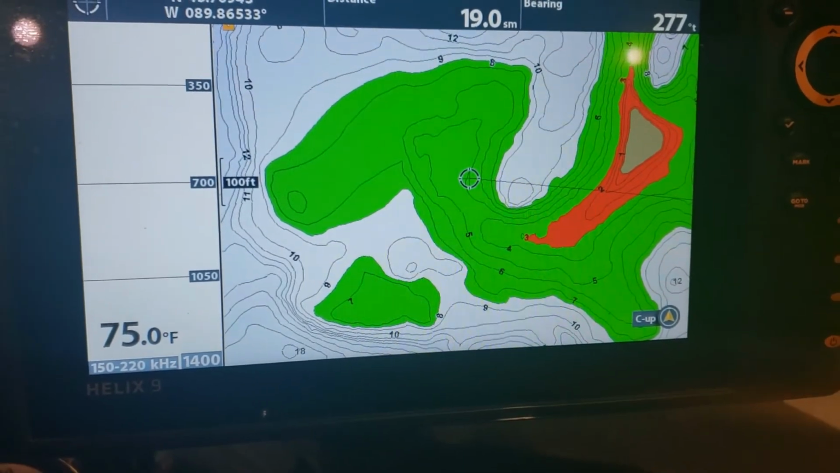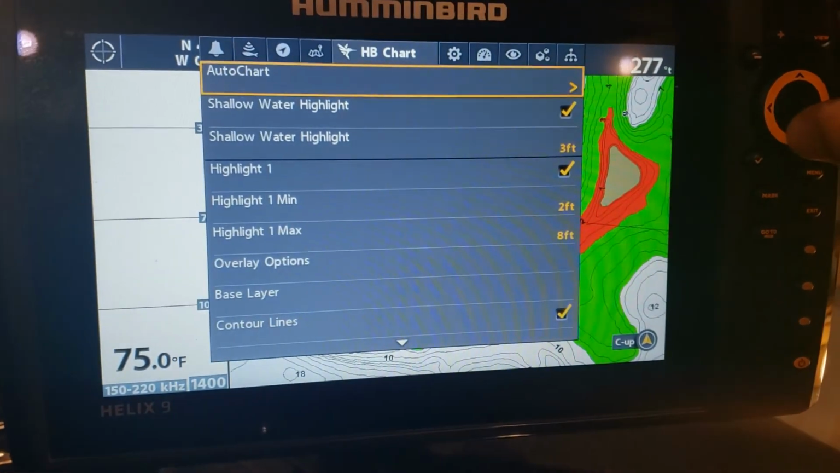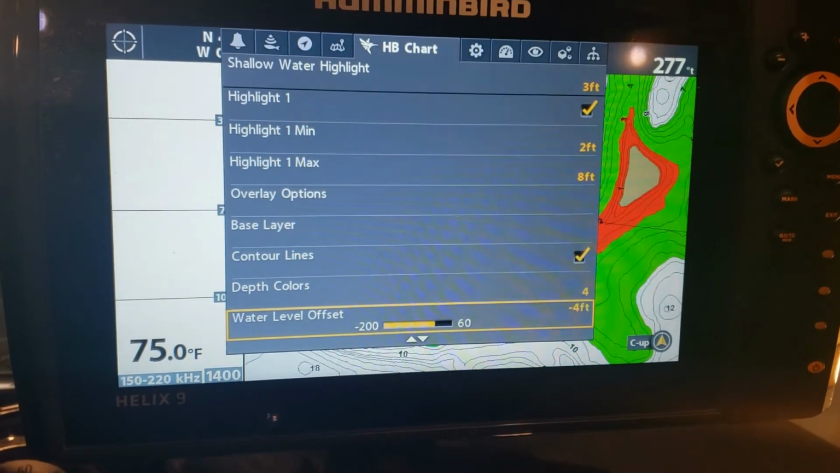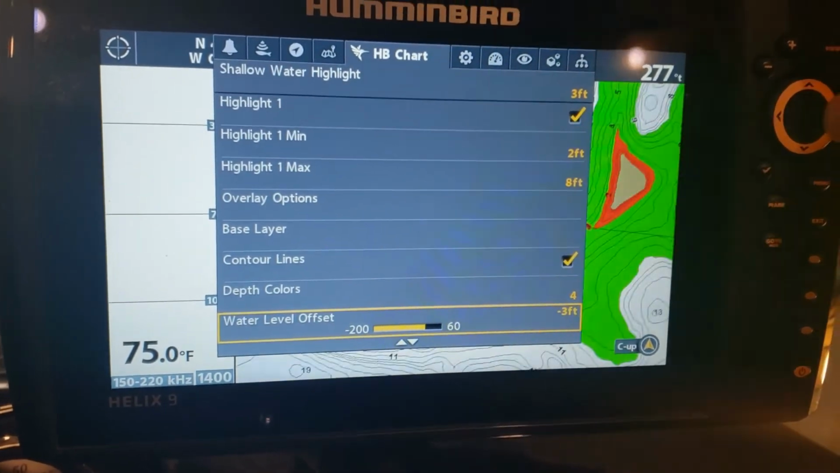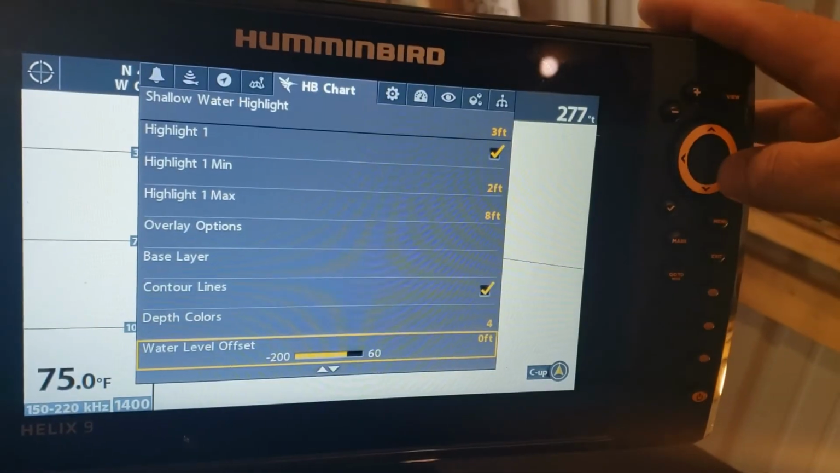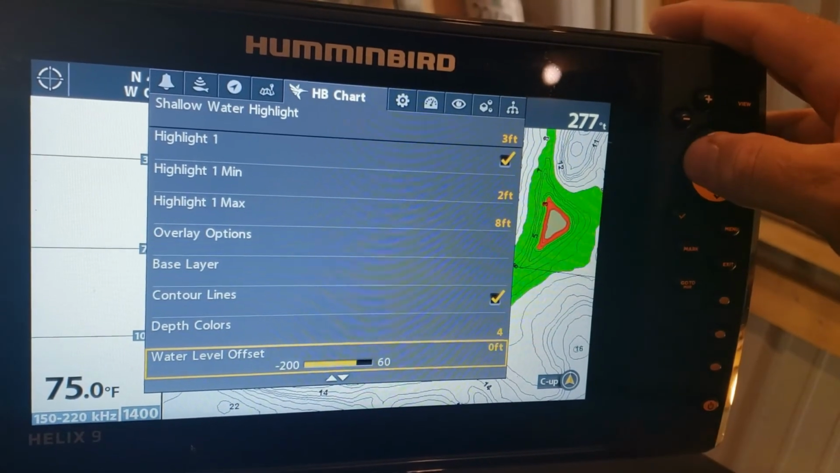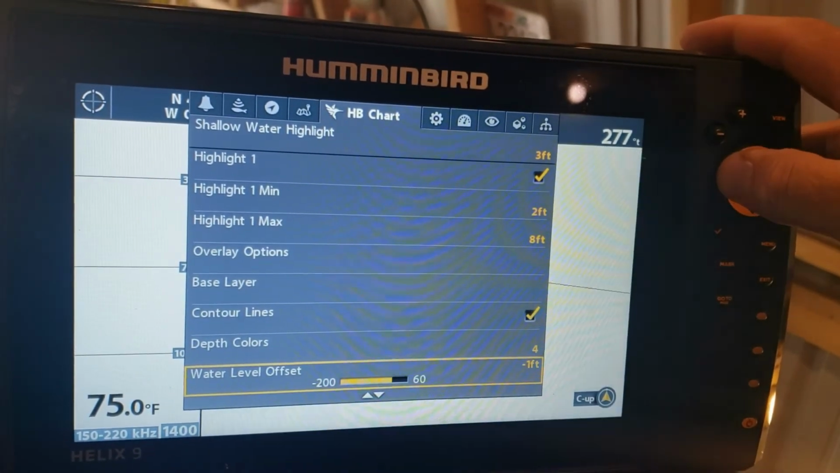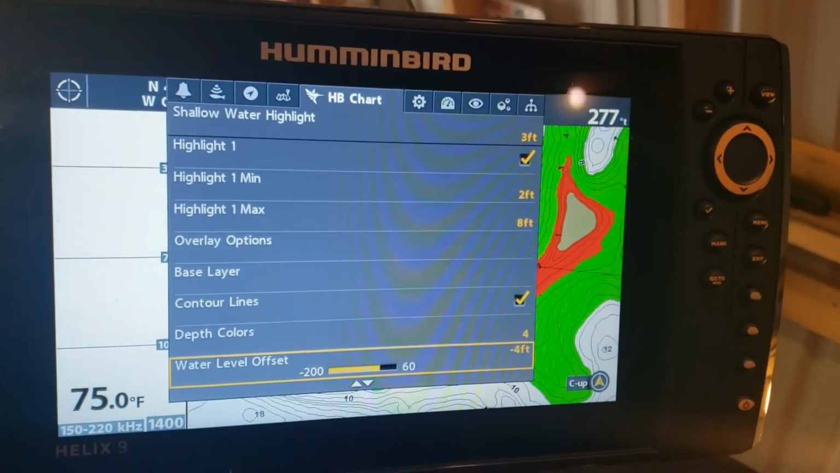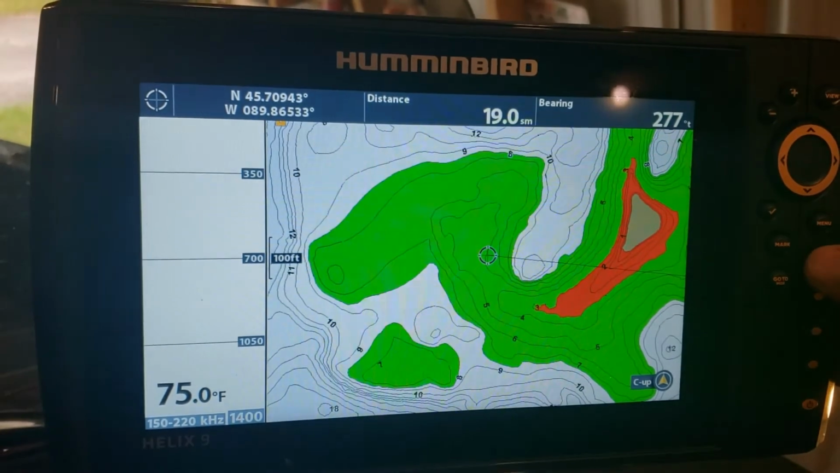And what we can do then is we hit the menu. Once you're in the mapping, you open the menu, hit it twice, go to HB chart across the top, scroll all the way down to the bottom, and you'll find water level offset. And if you then press the right or left button, you can change that value. And you can see here's where we start at 0. We know from our information that we're 3.7 feet low. So I'm going to go to -4 feet and give myself a little factor of safety in case the water level drops at all during the day.